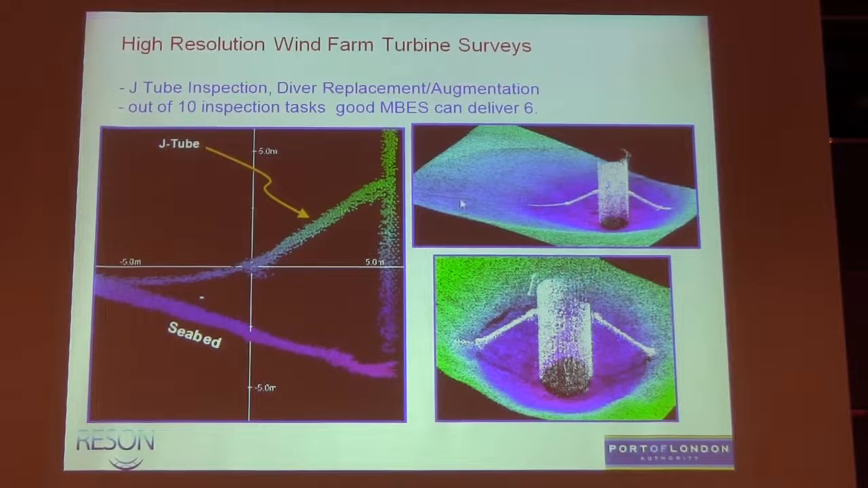This is the cable coming in on the bed. The amount of growth, the angle where you have the support that the cable is supported, where it comes under where it enters into the J-tube, depth of scour, etc. And what they found, well, by working with them, we've looked and said that by using the multi-beam and getting the high res, we can probably deliver 6 of those for them.